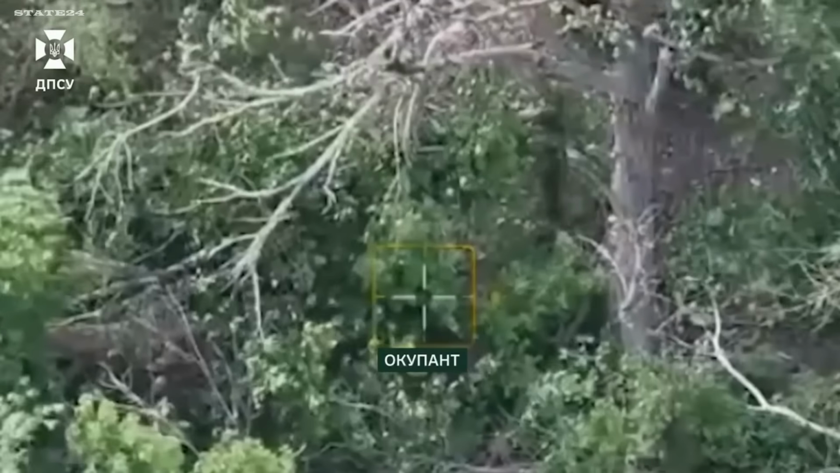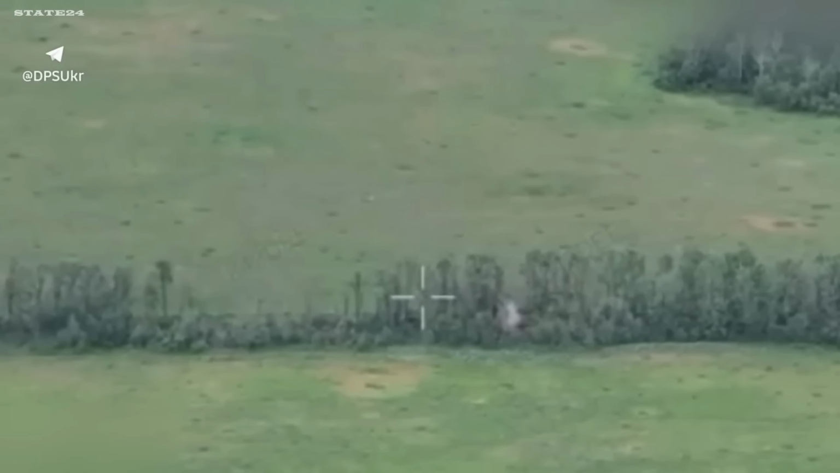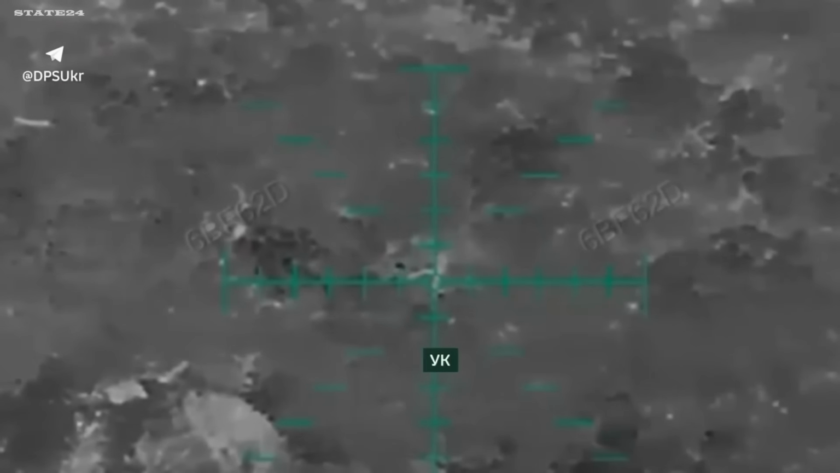Russia is still sending men and equipment forward. Ukraine is stopping them on the ground, in the sky, and now deep inside Russia itself. The front hasn't broken, but everything feeding it is burning. And today, some of that smoke is rising over Moscow.